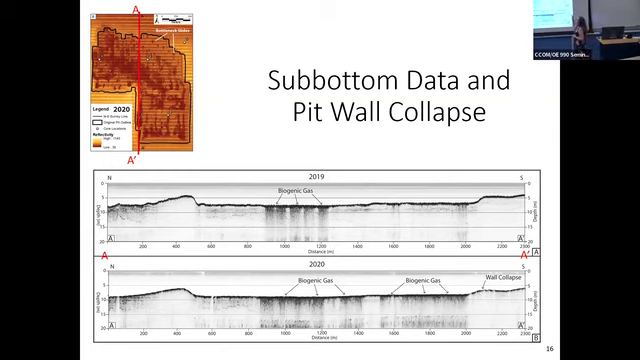Again, that static-y area above that dark line is going to be the water column. With that, we can look at how much the pit wall edges have changed over time, because we can quantify. This doesn't look anything like that, right? We had a nice crisp edge of our pit wall. It's collapsed into the bottom of our pit here. We also have some interesting things going on with this.